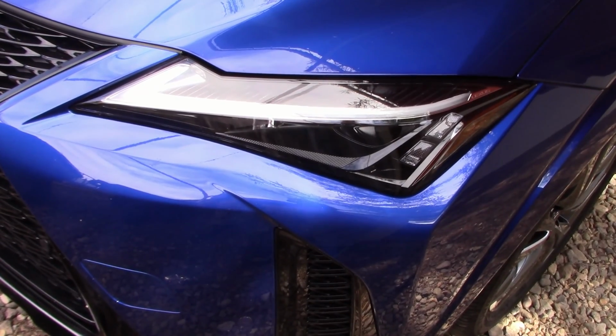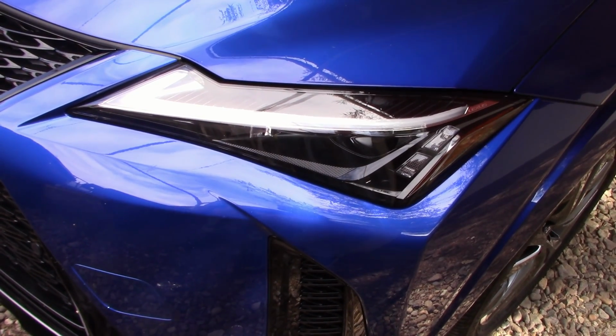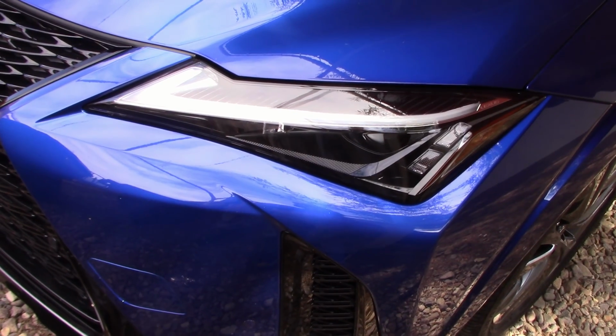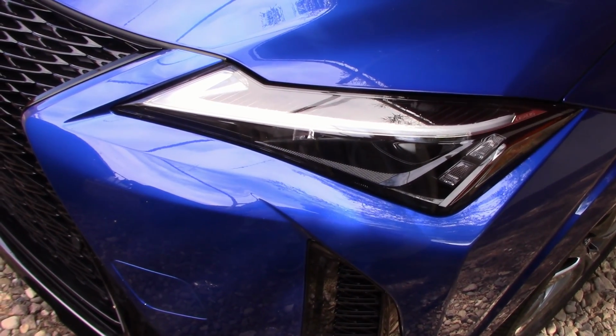People often ask me, are these headlights adjustable? Well, maybe, maybe not. What they don't understand is the dealer's not going to adjust them for you, because to raise them up will be out of spec, and they won't do that because of liability. So you need to find a good independent shop if you want to see if these can be raised or adjusted.